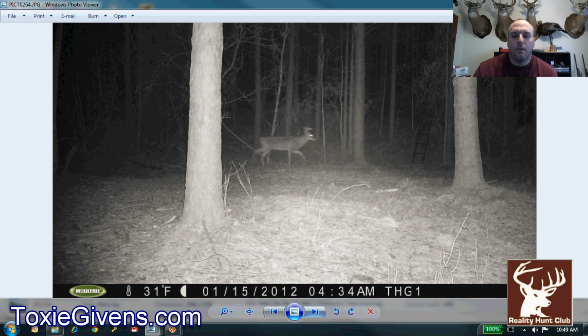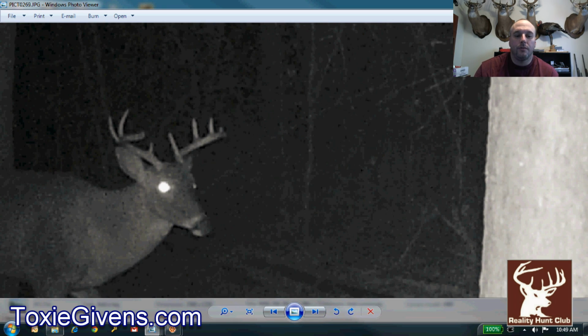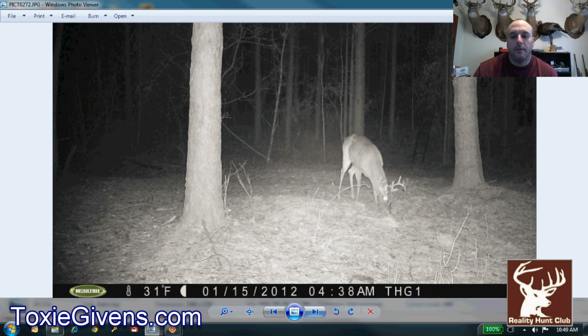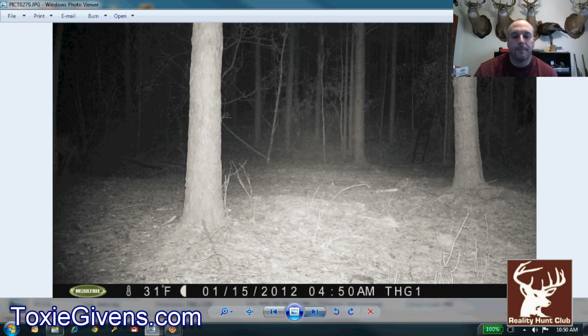A nice 2.5-year-old buck going down the lane. And then he comes back to look for the corn. Nice deer. Got real good potential. Actually, it looks like he's a 9. He's going to be a 9. All right. He's not high tine leaf at this time, but he can grow them next year.